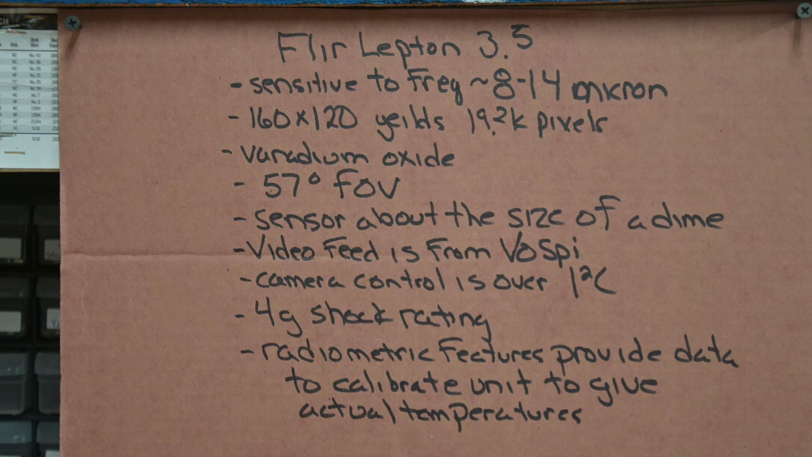It communicates its packets of video out that way to your host processor, and then the control back to the camera is coming through another network that was developed for integrated circuits. In fact, it's called the I2C, and it stands for Inter-Integrated Circuit. That was developed, I believe, by Philips in the 80s. So they split the duty between those two buses, and depending on what card you got, some will have a USB on them, but my prototype one's going to have the USB, and then my fully developed version will use the video over SPI and I2C.